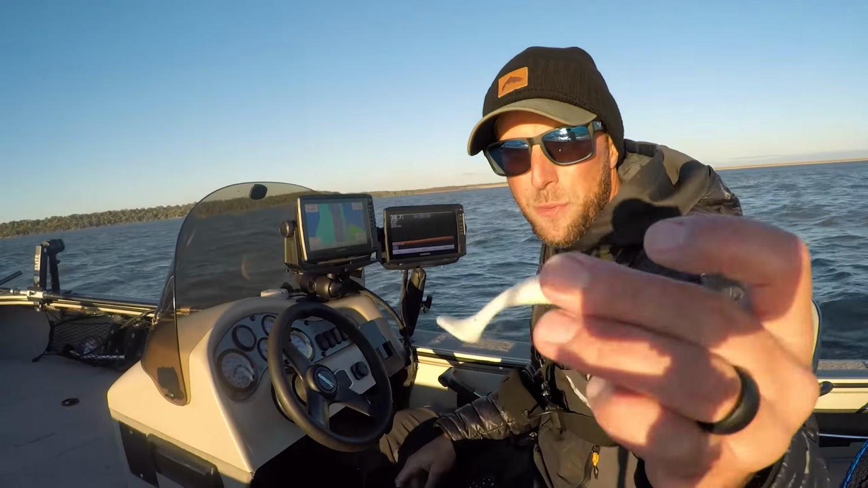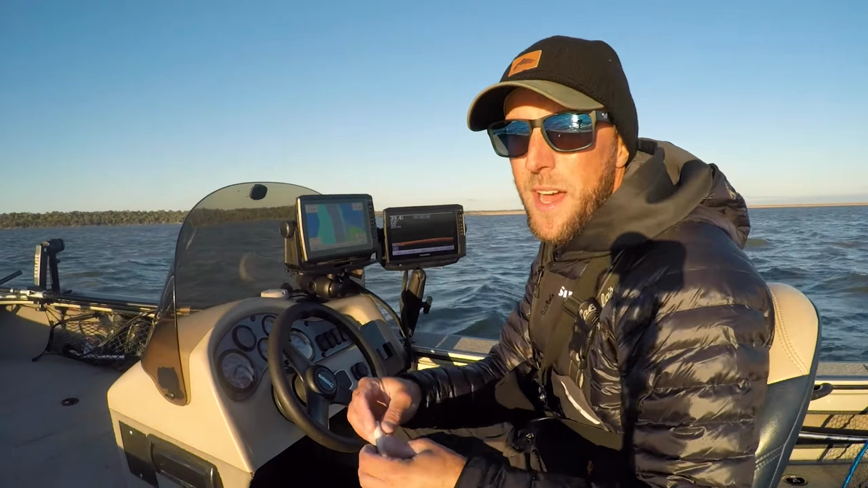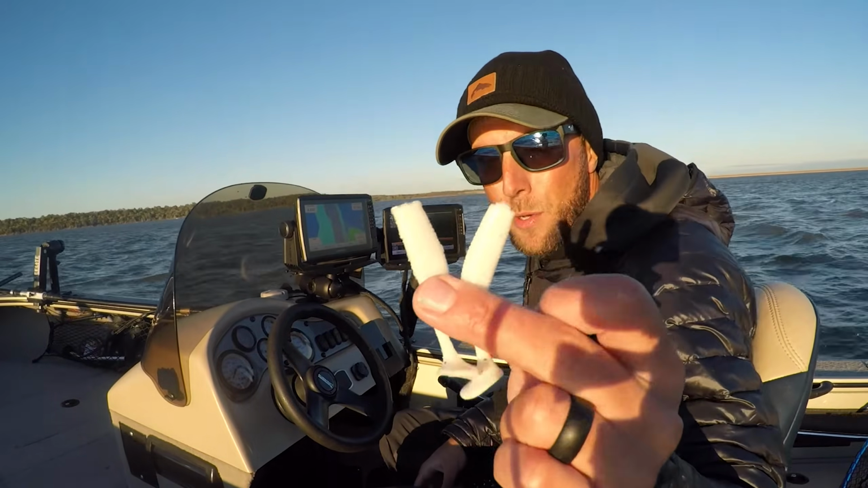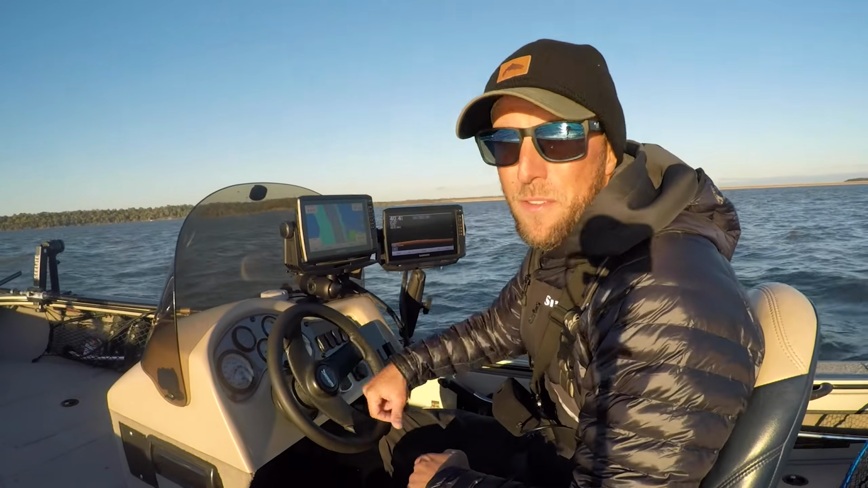Just using that 2 3/4 inch hammertail from Swing 'em In Baits. These were actually, out of 40 or 50 fish probably today, the only 2 baits that I burned through. So they are super, super tough. You don't lose a lot of action with that toughness of the bait.